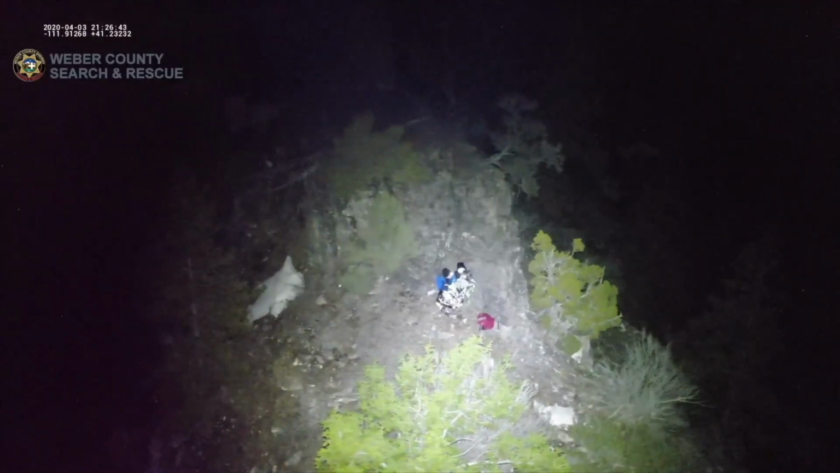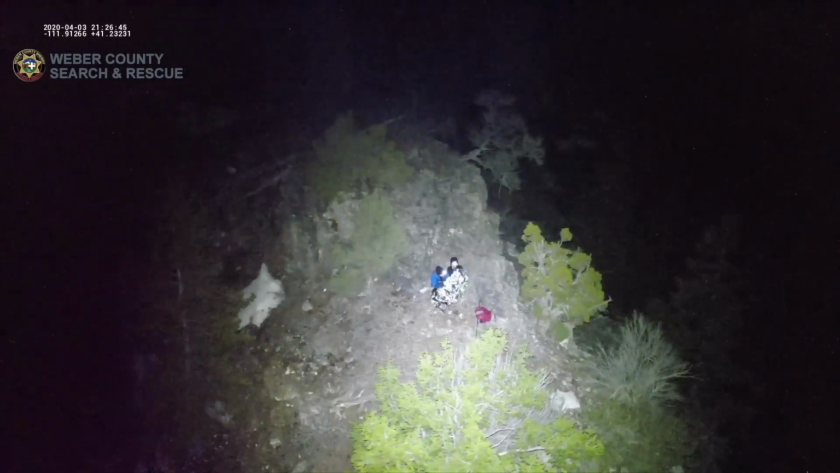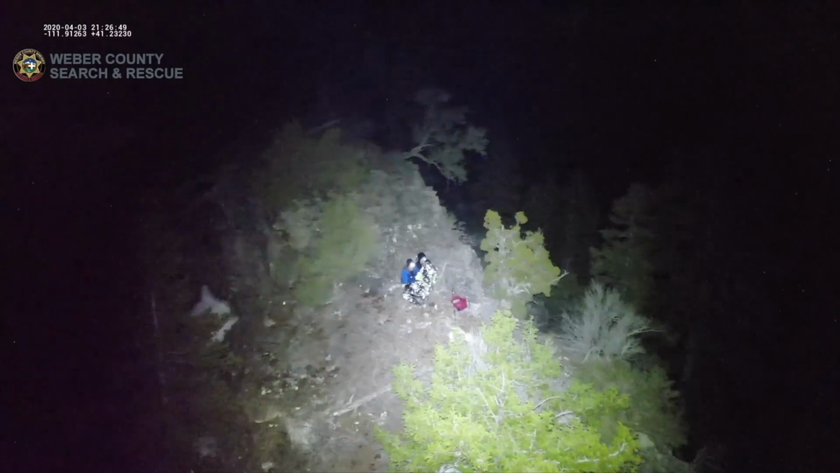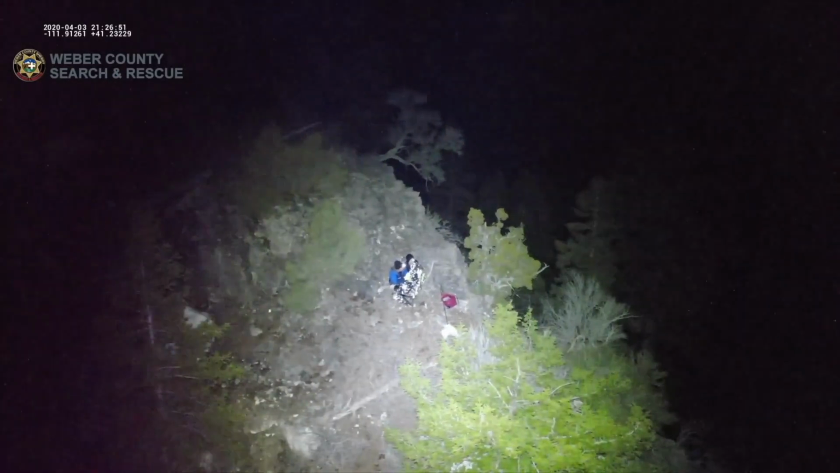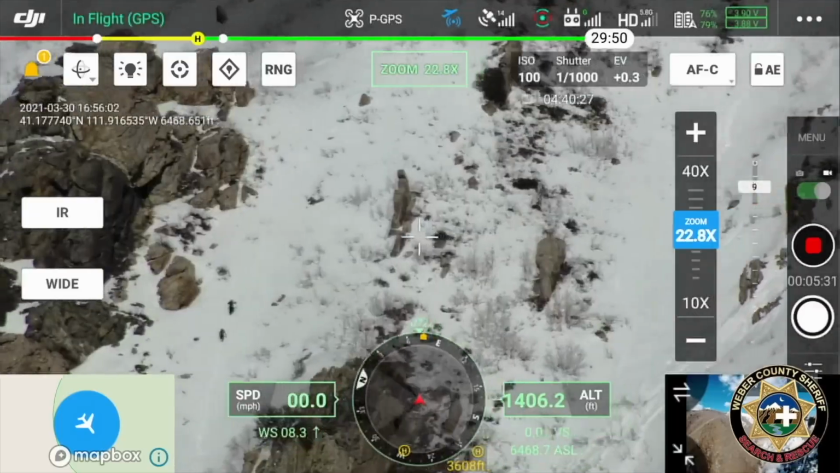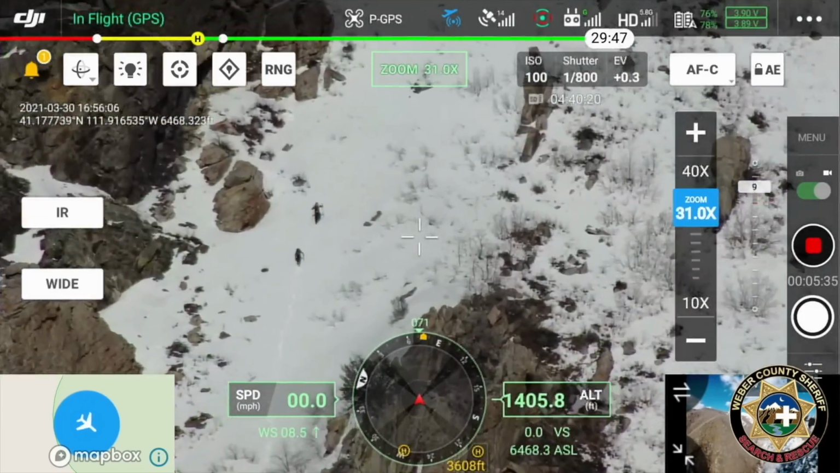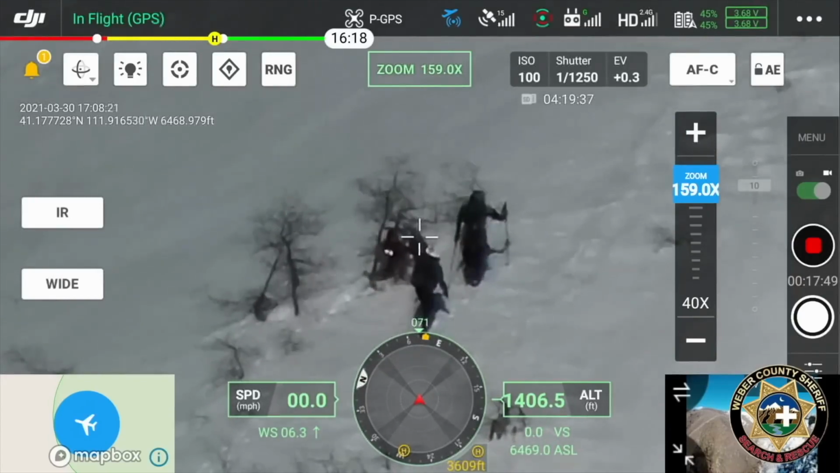Other times we use the drone as a support tool to provide ambient light, whether we're using the M300 with the big spotlight so that our ground teams can harness up the patients and get them repelled off their cliff face. But when it comes to where we use the drone specifically as a hasty search and get eyes on our patients quickly, we're well within the mid-20s, probably approaching 30 or so people that we have been instrumental in saving their lives.